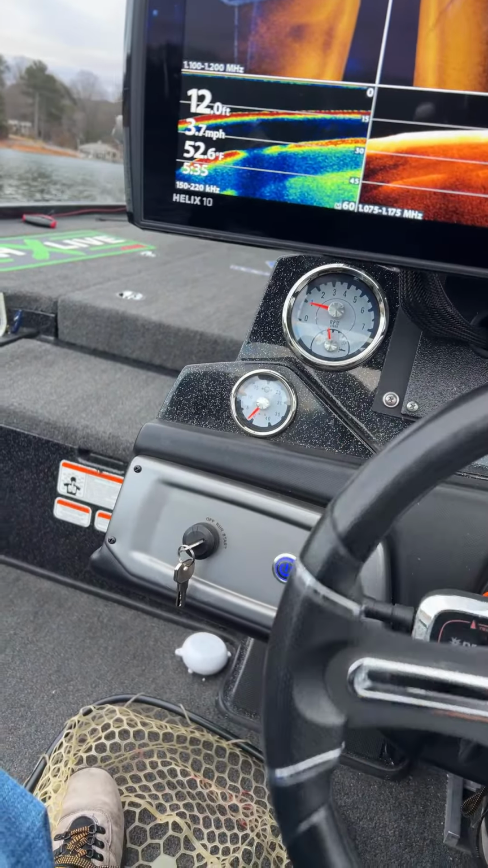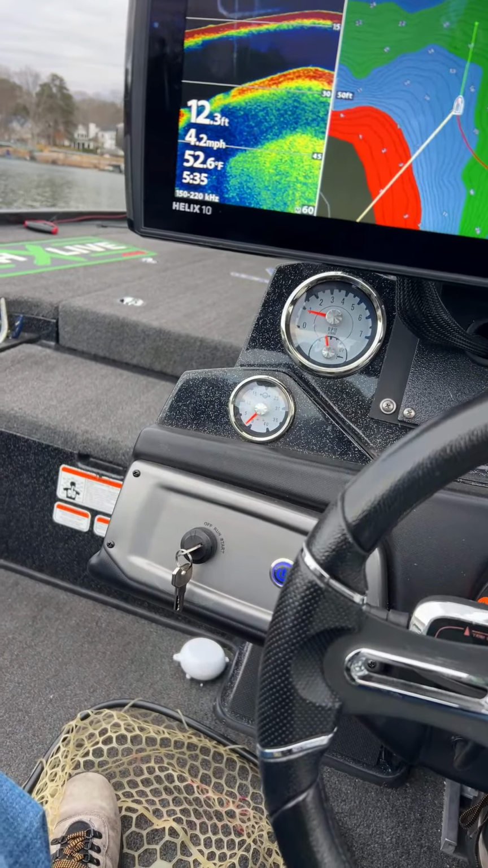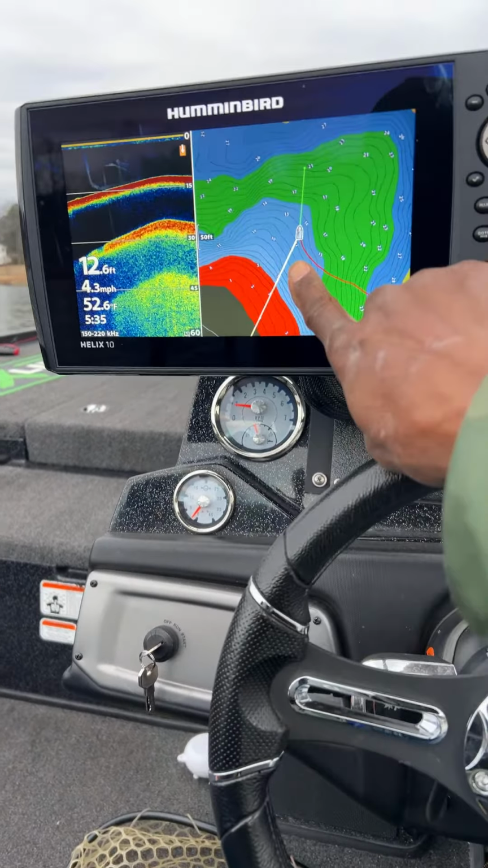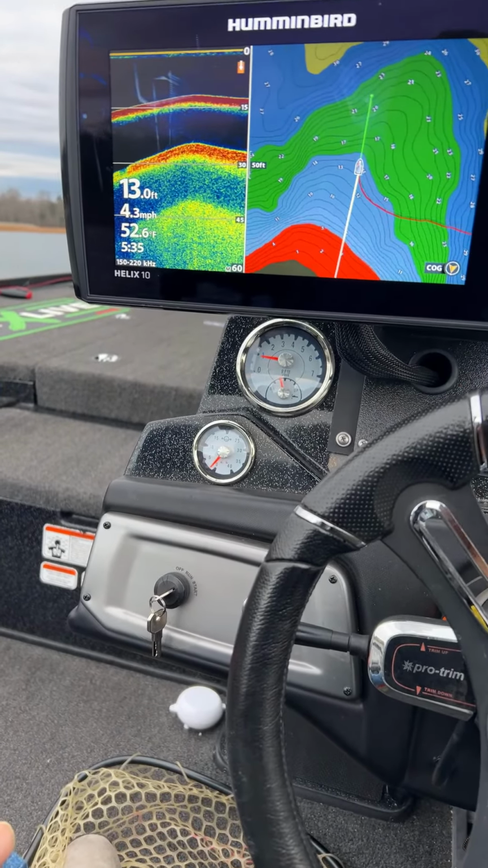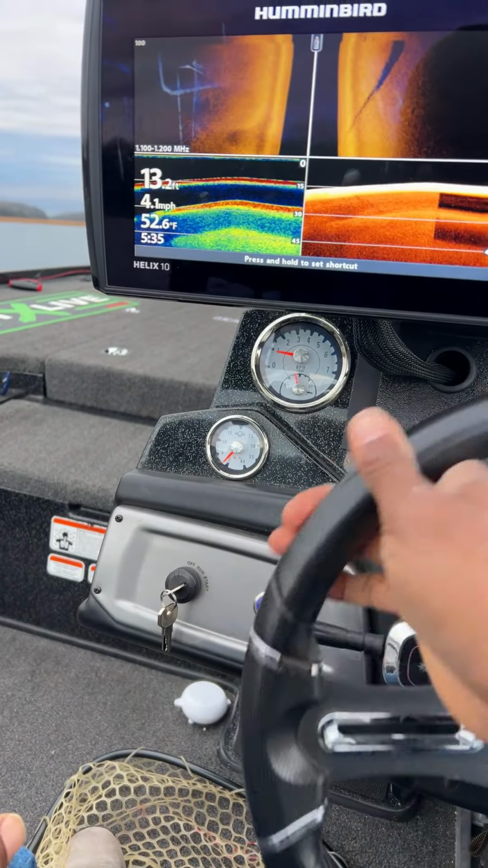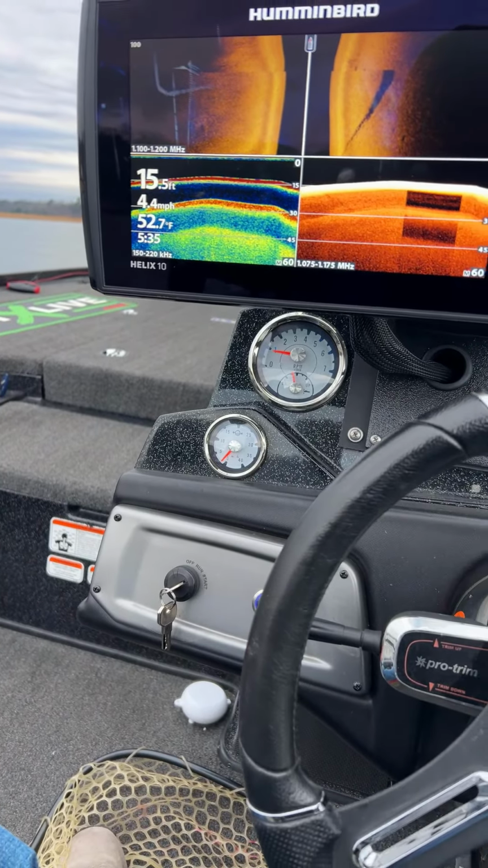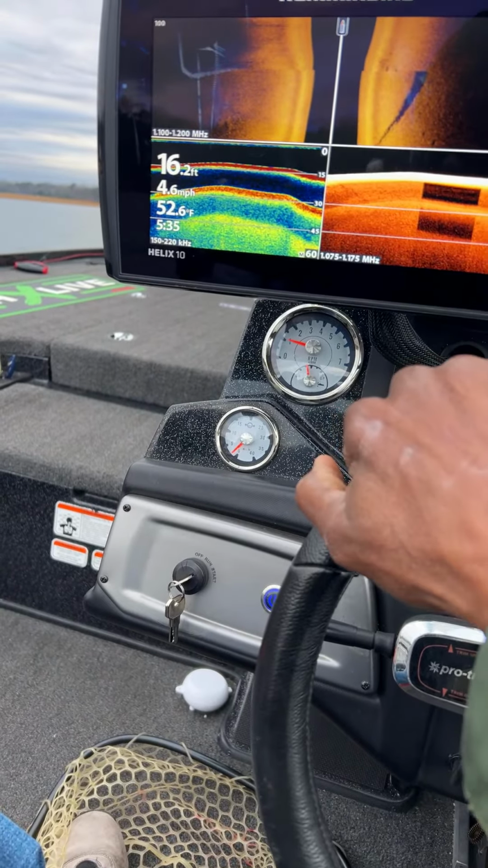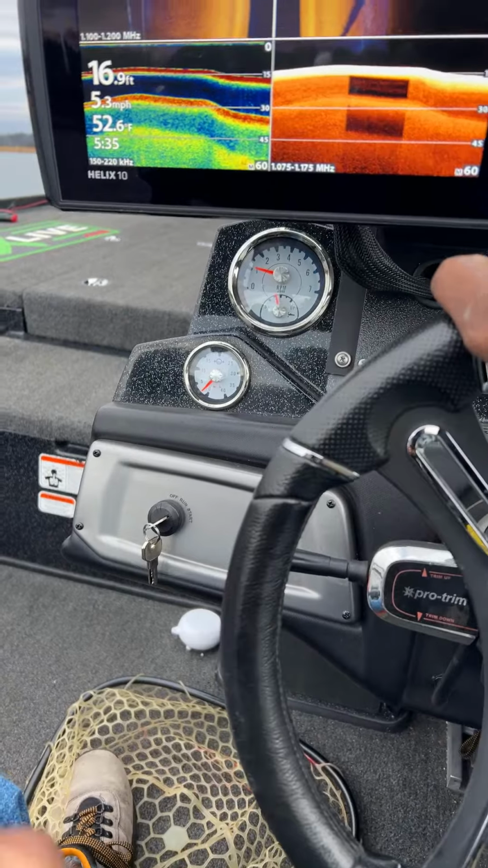All right, so yeah, guys, I'm not seeing any bait fish back here. So let me get back on my mapping, because I just went kind of shallow. So we'll run straight up the middle of this point right here just to see if there's anything there. So we'll run it on side scan, down scan and sonar. We'll head right back towards this road bed and see if we see anything.